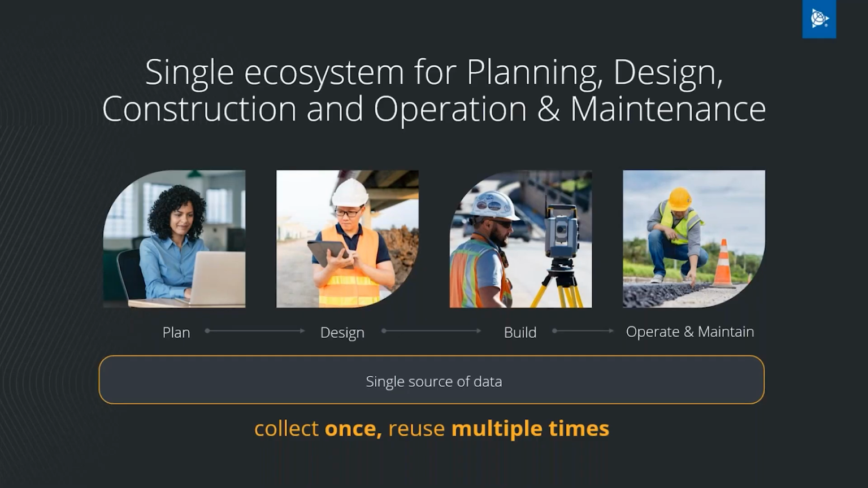The mobile mapping and processing in Trimble Business Center creates a single source of information, a single source of data for all the teams within the organization. It serves planning, design, construction, operation, maintenance. You collect data once, you reuse it multiple times for different teams, for different assets.